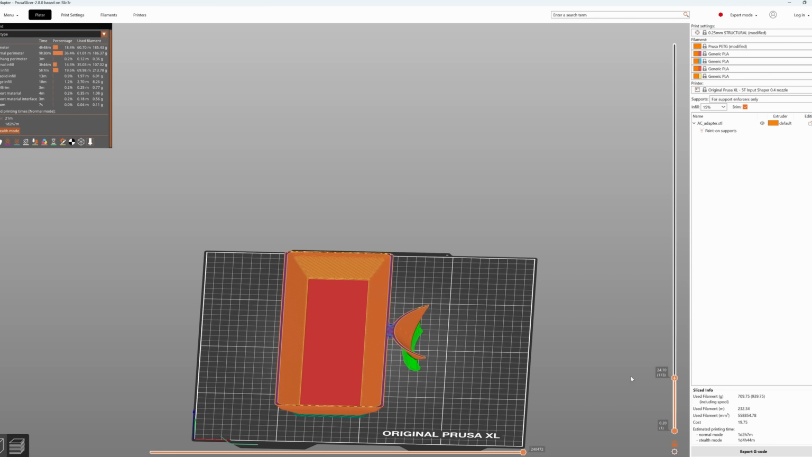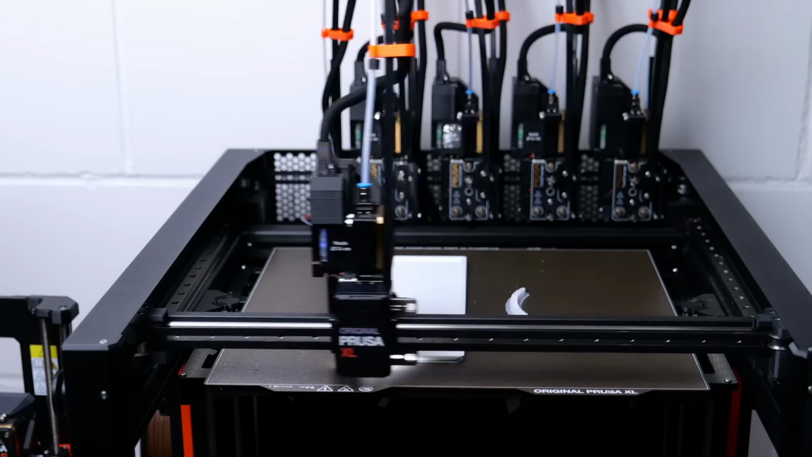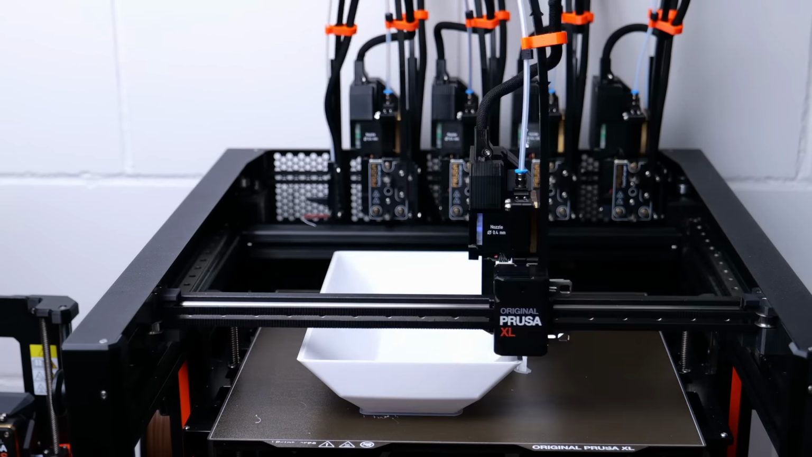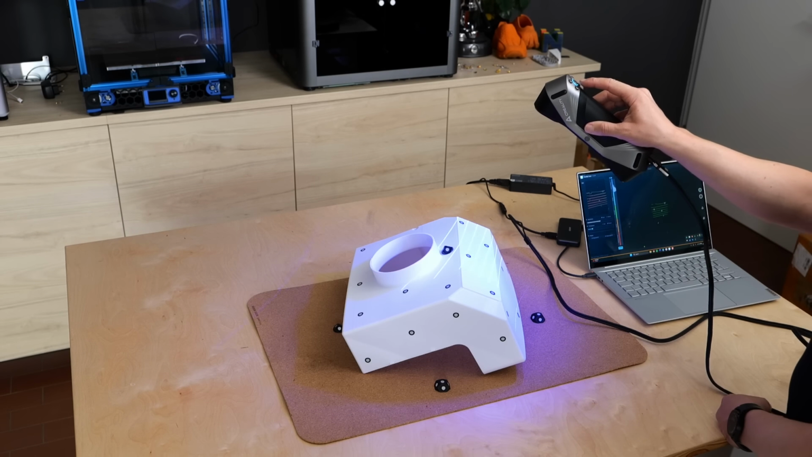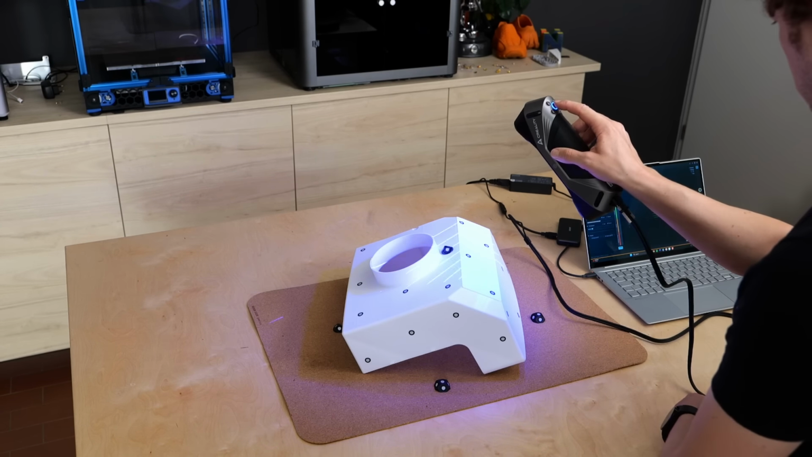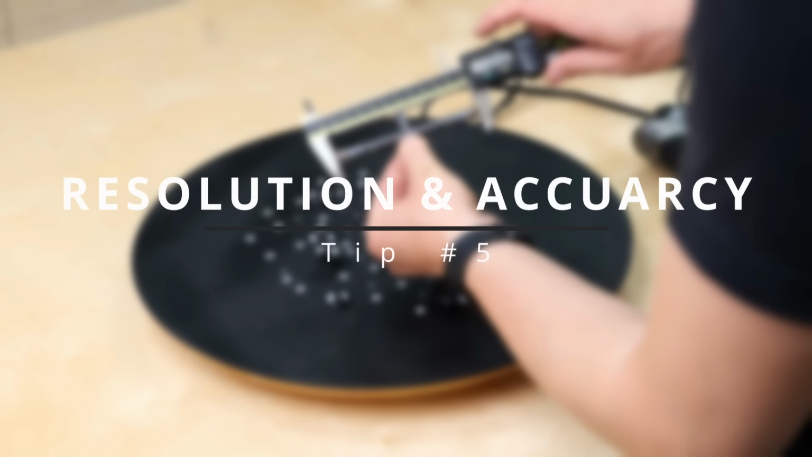I then exported the STL, loaded it into my slicer and started printing it in PETG. This took over a day to print, and until it's finished and we're able to check for dimensional accuracy of the print, let's talk a bit about accuracy and resolution of 3D scanners in general, because this is a topic often misunderstood. So, tip number 5.